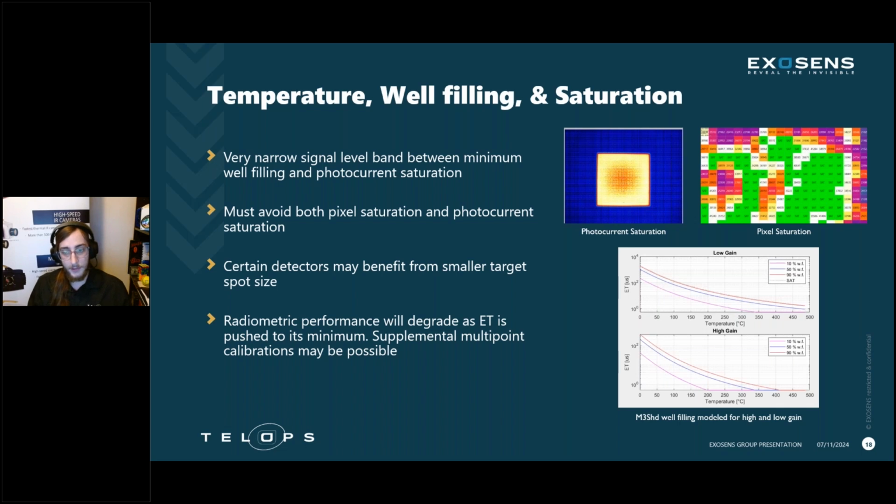It's not the same as above 1 microsecond exposure, but it's not even the same at the discrete values we can set the exposure to below 1 microsecond. For example, at 0.4 microseconds exposure, the detector might not perform the same as at 0.6 microseconds exposure. And so the work we're doing currently is to try and come up with a scheme for a supplemental multi-point calibration to our standard global calibration that would be able to rectify this and still give you good radiometric accuracy and performance at those discrete exposure times below 1 microsecond.